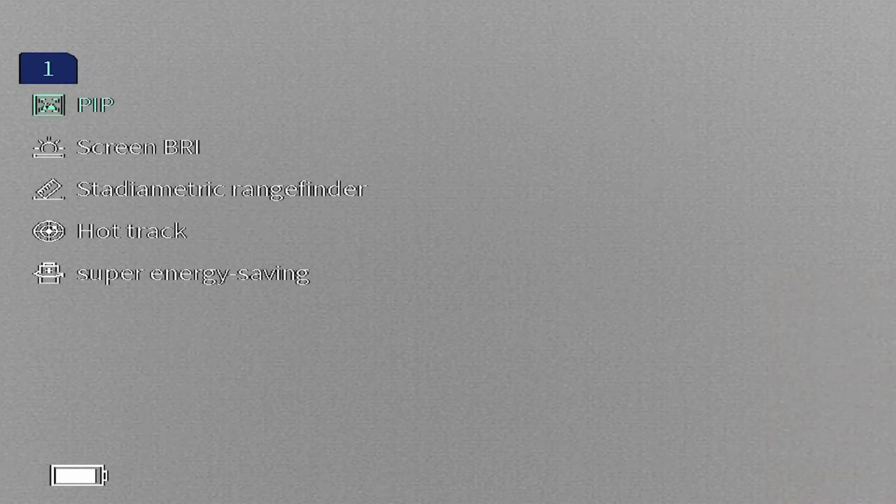Then if we press and release our menu button, we get our quick menu options. These are fast features that we might want to have access to pretty quickly, such as picture-in-picture, screen brightness. That's going to save you a lot of eye fatigue if you turn your brightness down, especially at night.